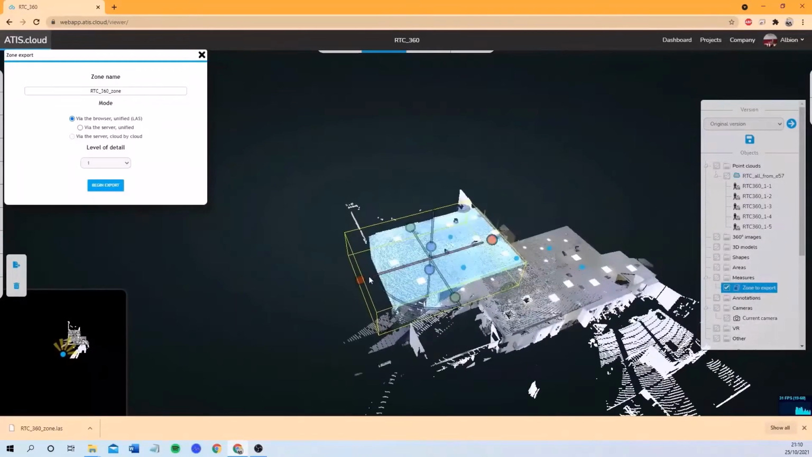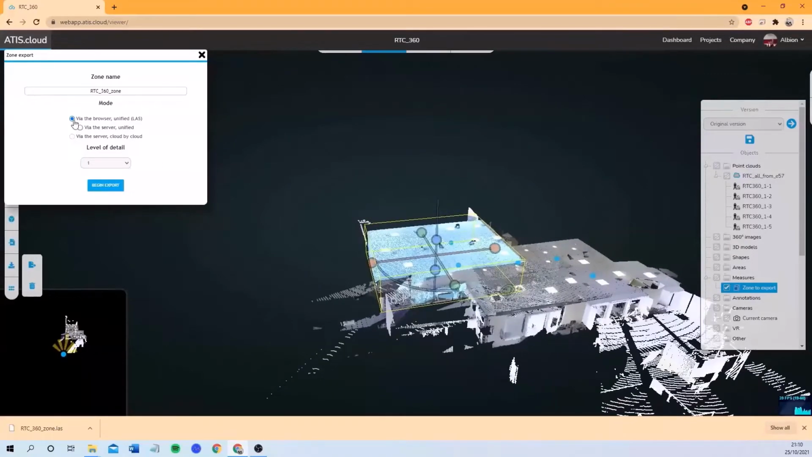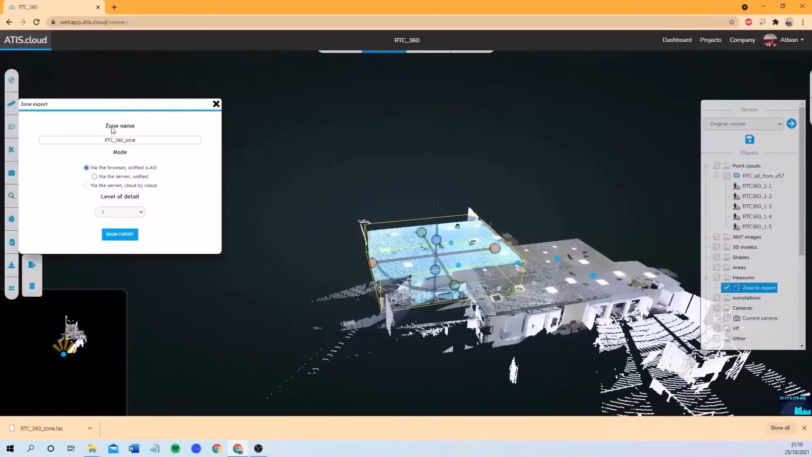Let's be more precise over there. You have two possibilities to do that from ATIScloud. You have via the browser or via the server. Via the browser, the only format possible is LAS, and via the server you have more possibilities: LAS, E57, or recap file.